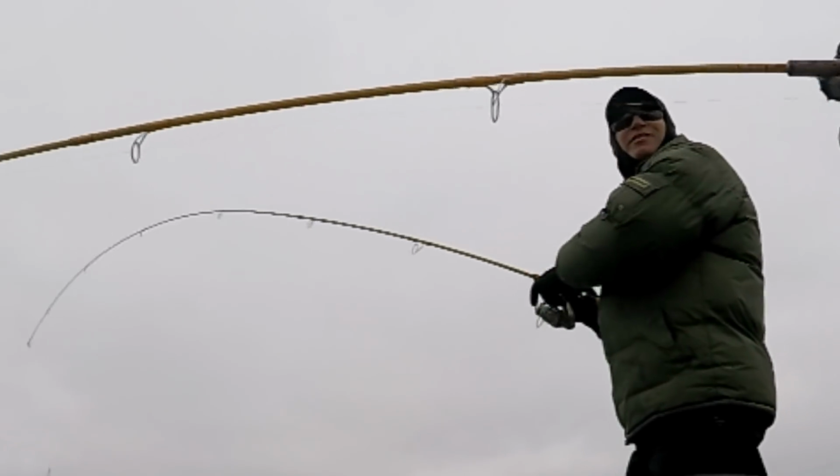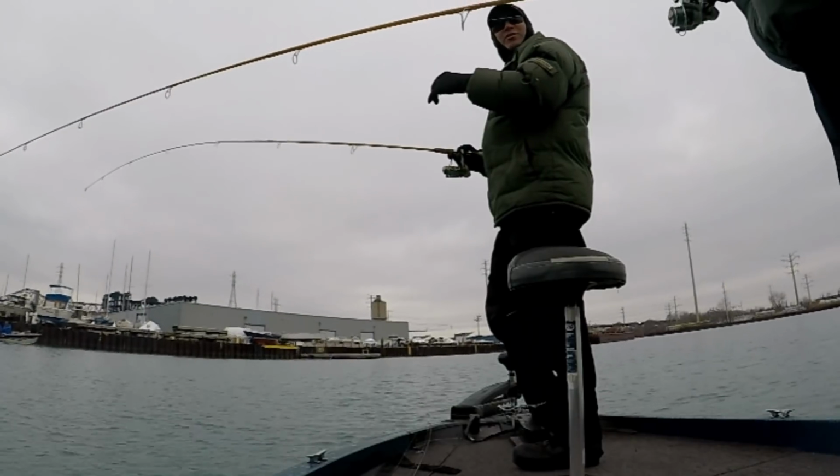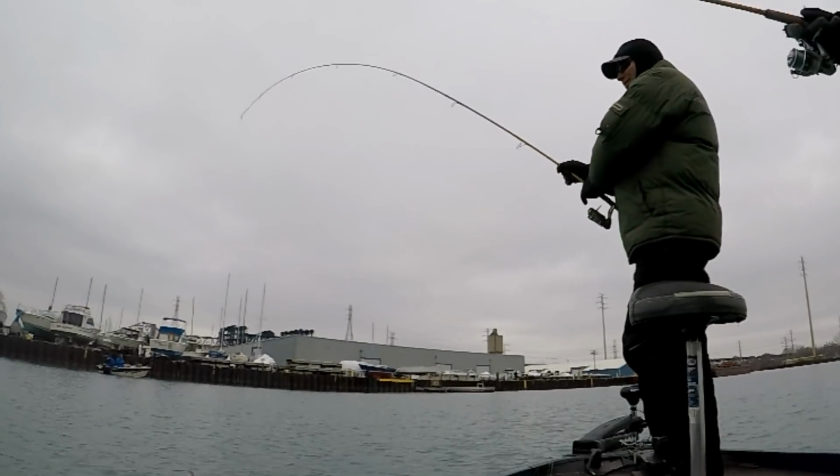Different for the fish on. When you get that little extra, like all of a sudden your weight's a little bigger than it was, it's a fish. I just don't experience that very much.